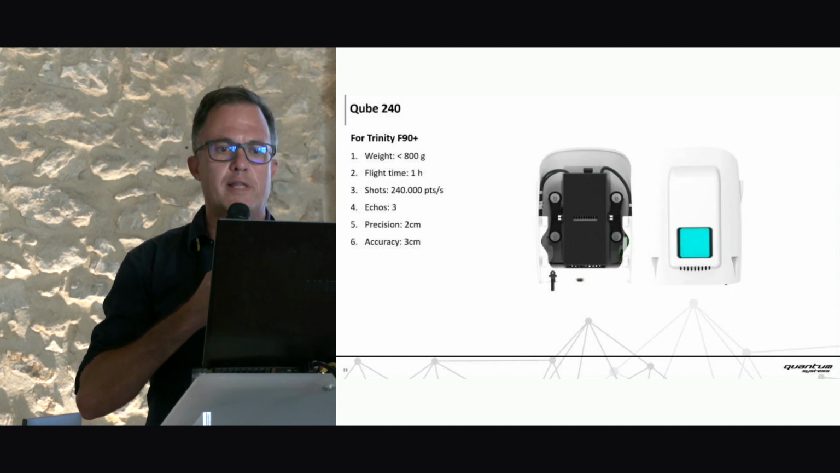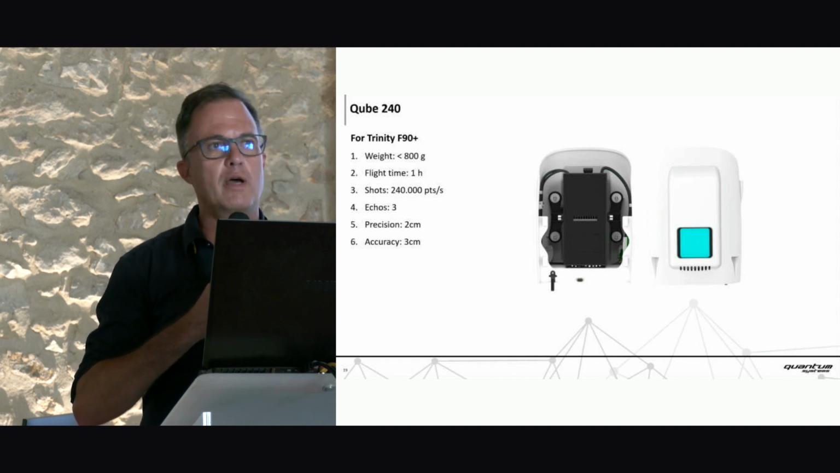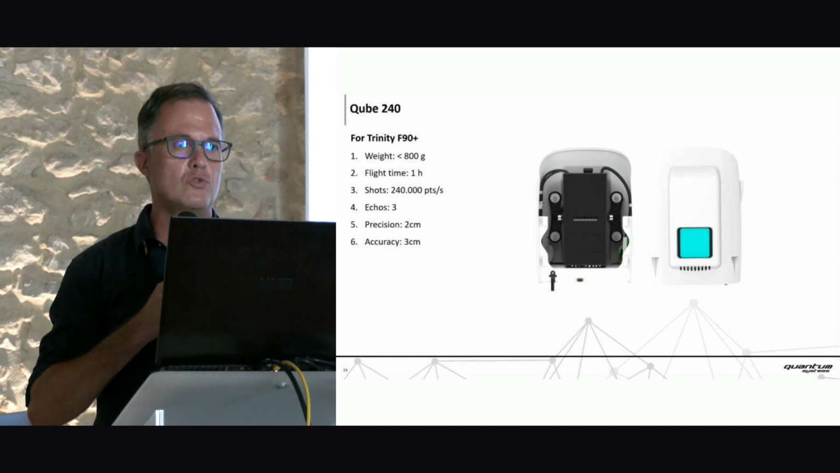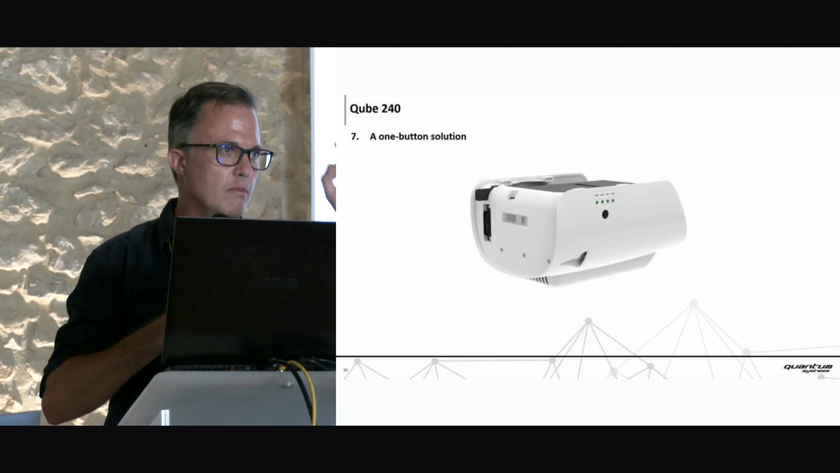For the Cube 240, I would just like to mention 6 important specs. For those who don't know about the Cube 240, we have a super low weight, so that we can carry it on our aircraft. We have a long flight time. We have 240,000 shots per second. We have 3 echoes, a precision of 2 centimeters and an accuracy of 3 centimeters. And I forgot, there's one more reason: the single button.